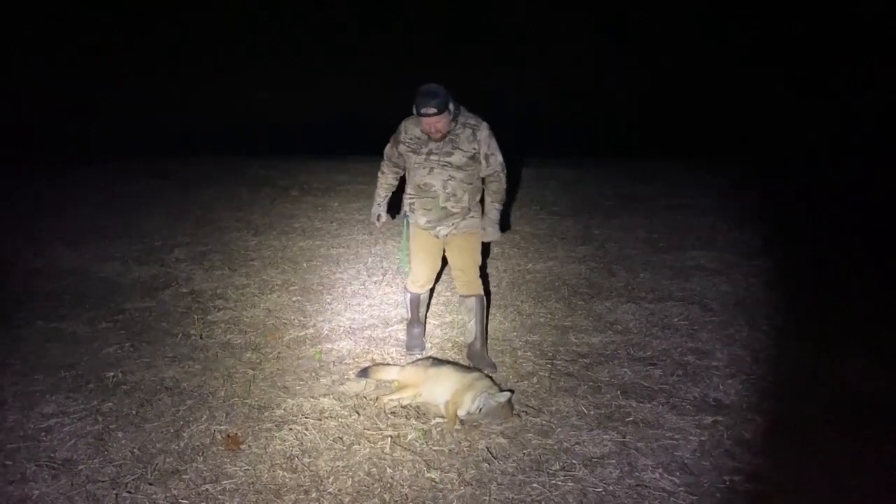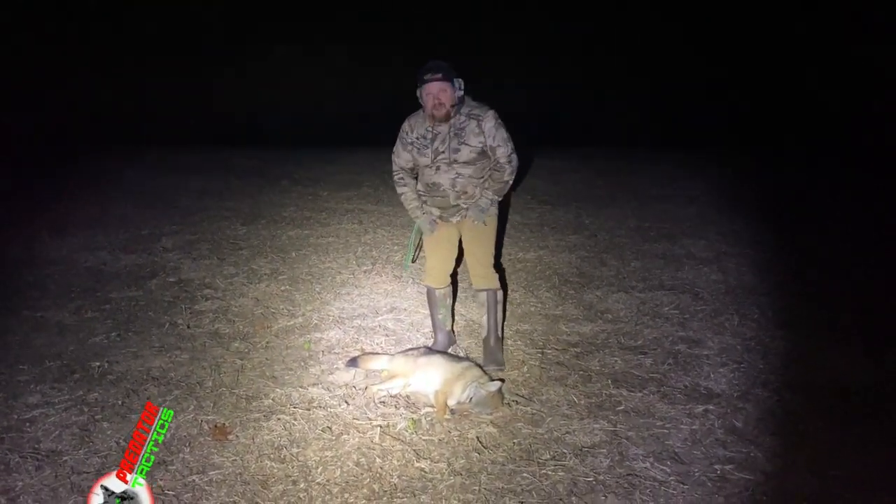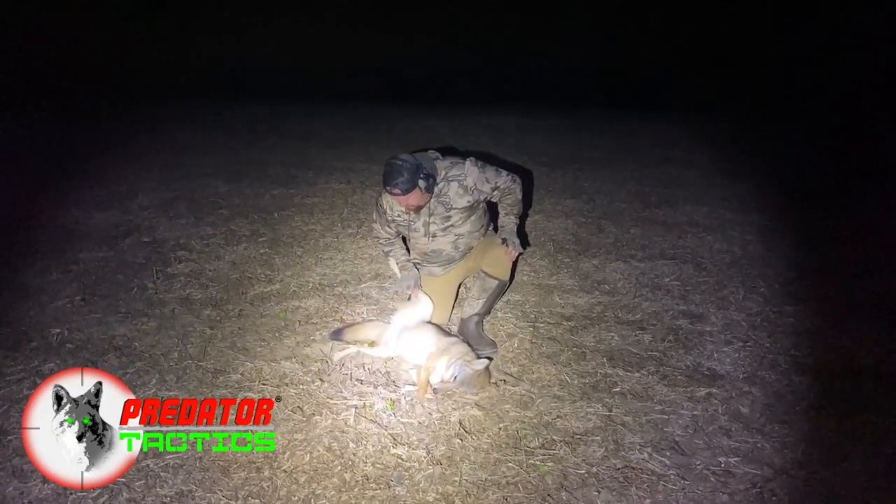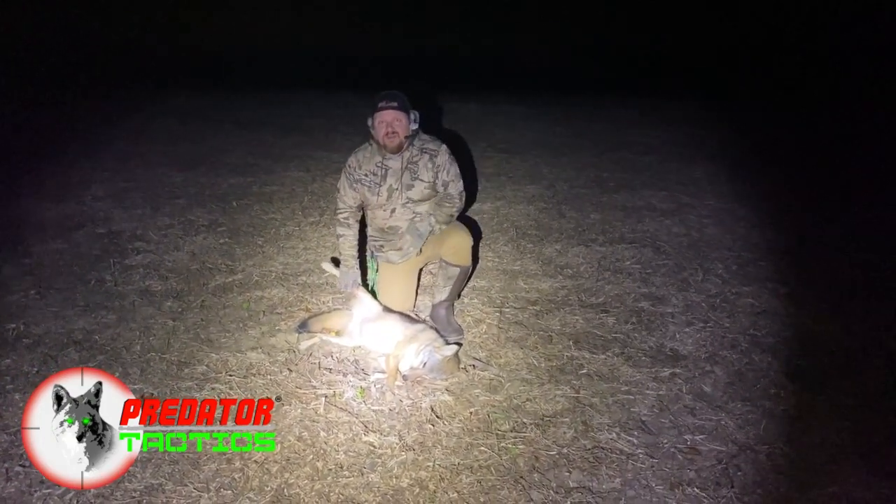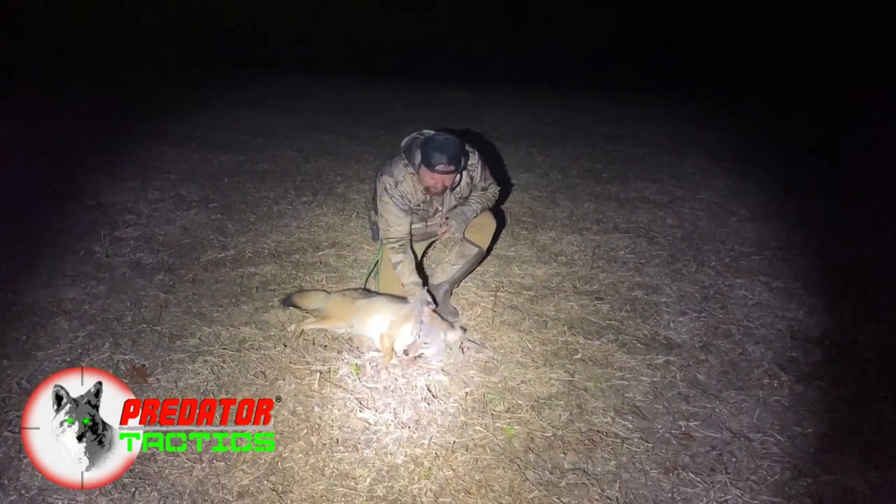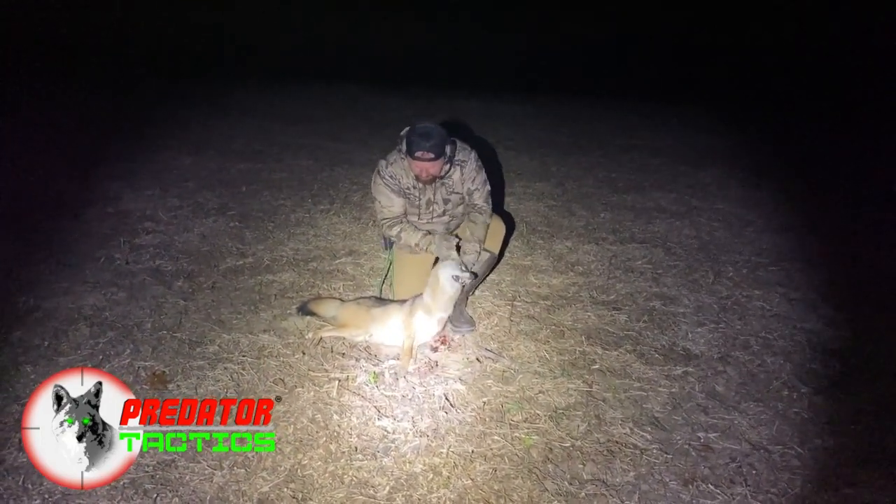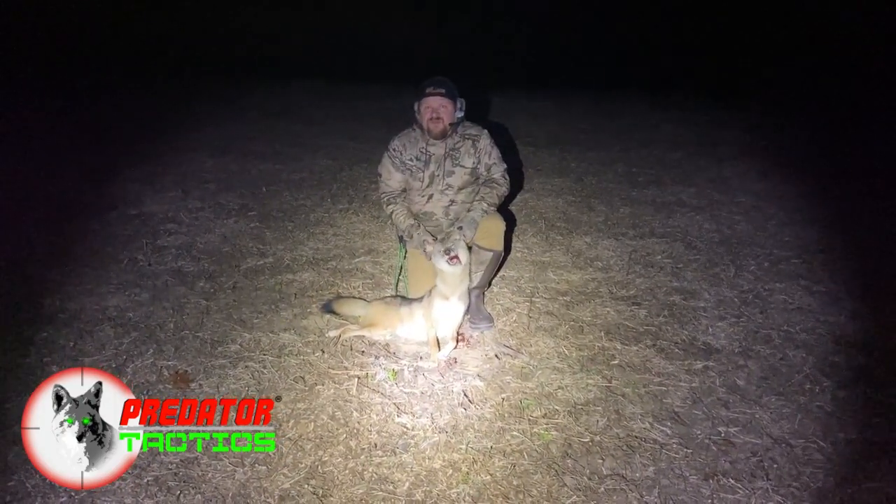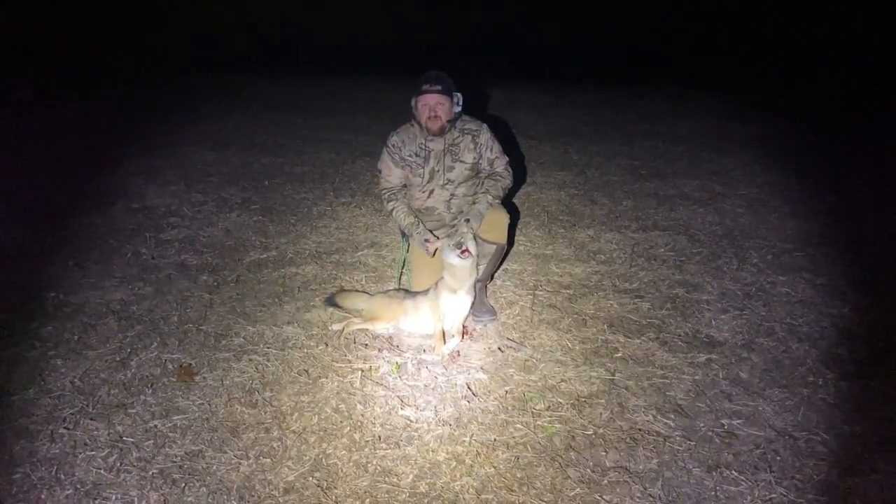All right. It's gonna have to be a big male. This is a big coyote. It's a female. Ooh, that's wow. A big female. Man, she's big. Well, we say that, but we've killed some young dogs this year, haven't we? Yes, we have.